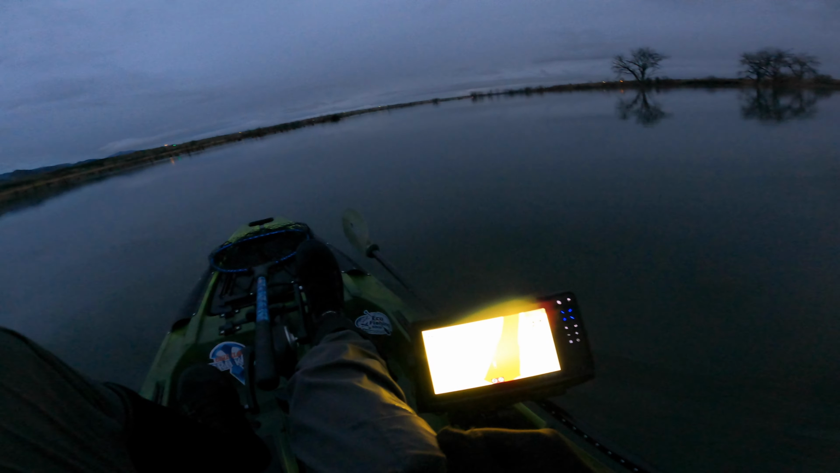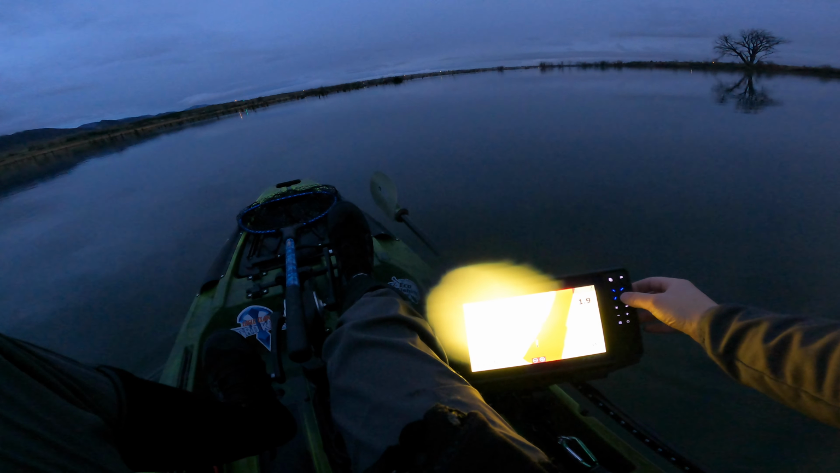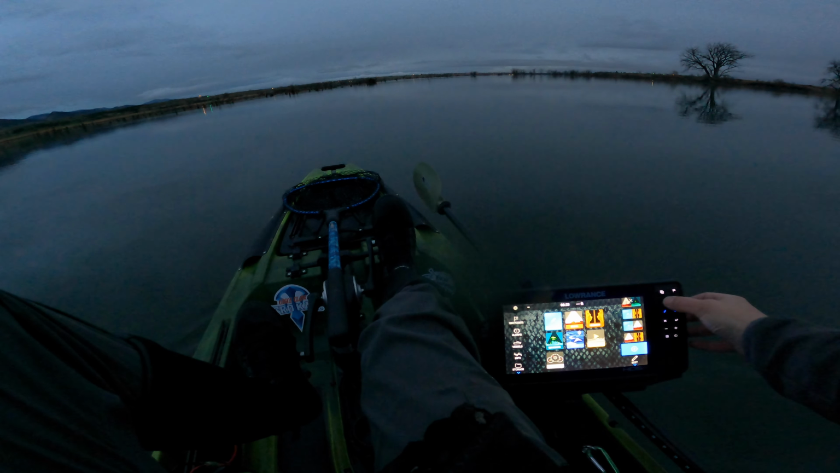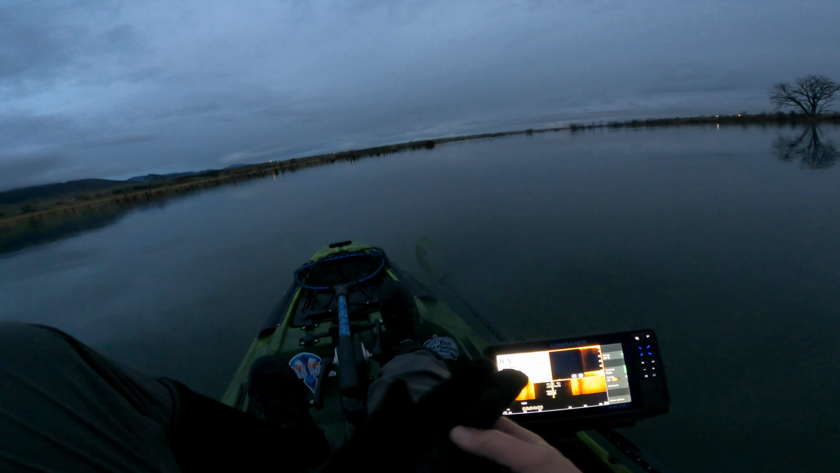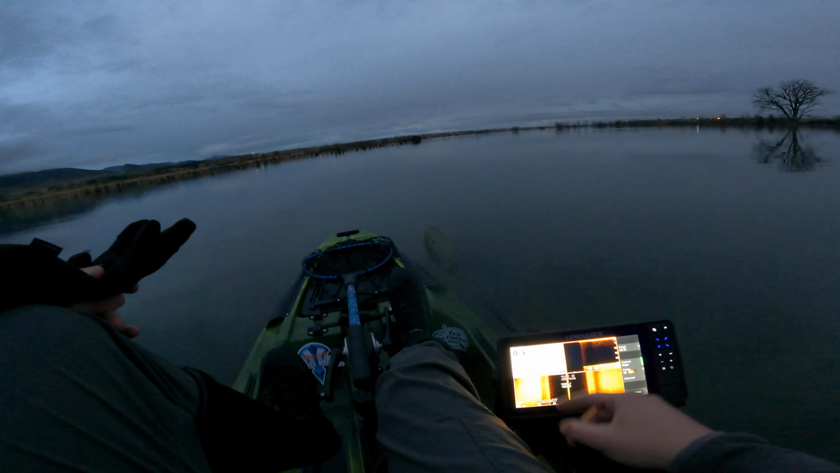Alright, what do we got going? We're on the map. Let's throw on this custom screen I made the other day, which is, where'd it go? Oh, there it is. This one is 2D sonar, down scan, and then side scan down the bottom.